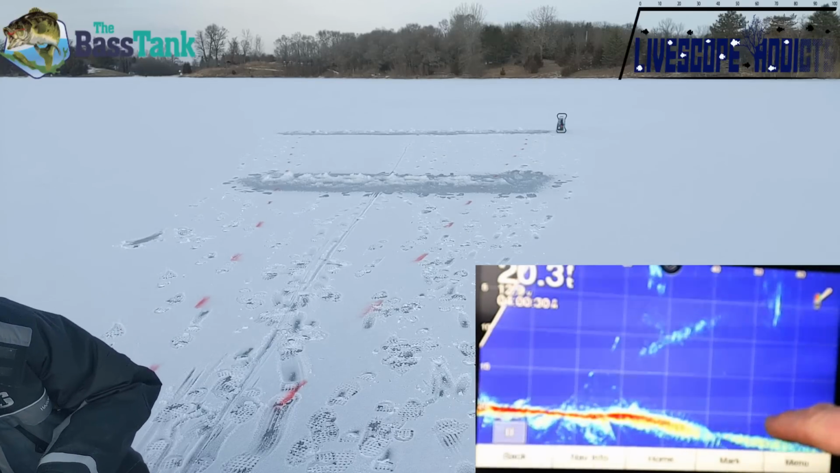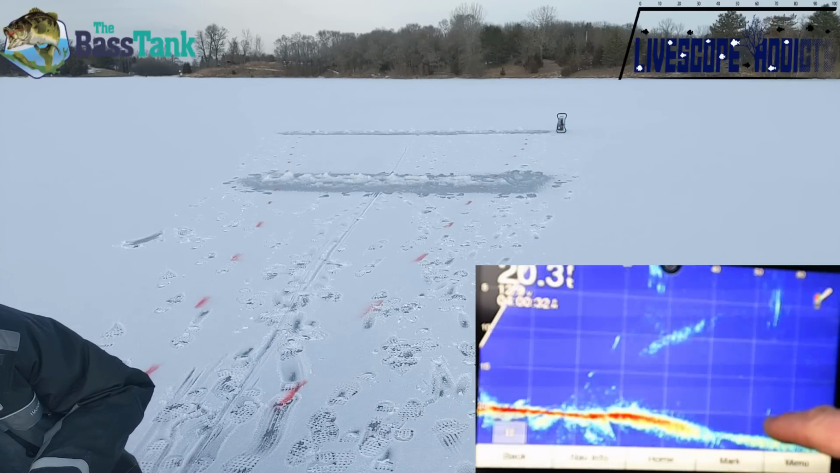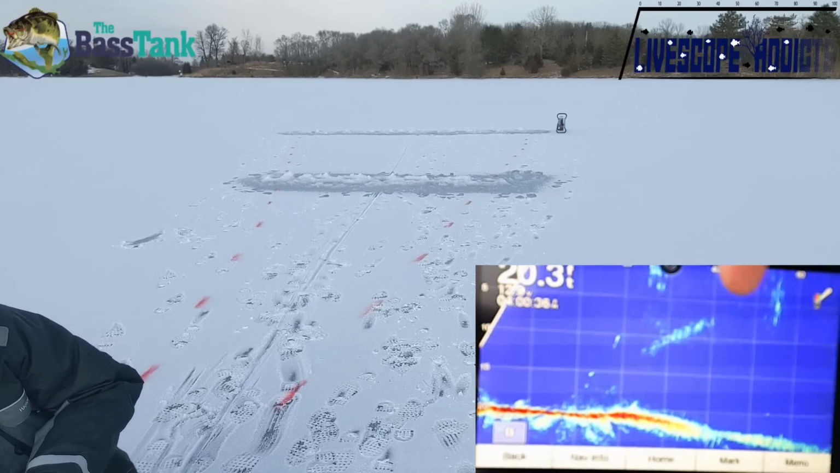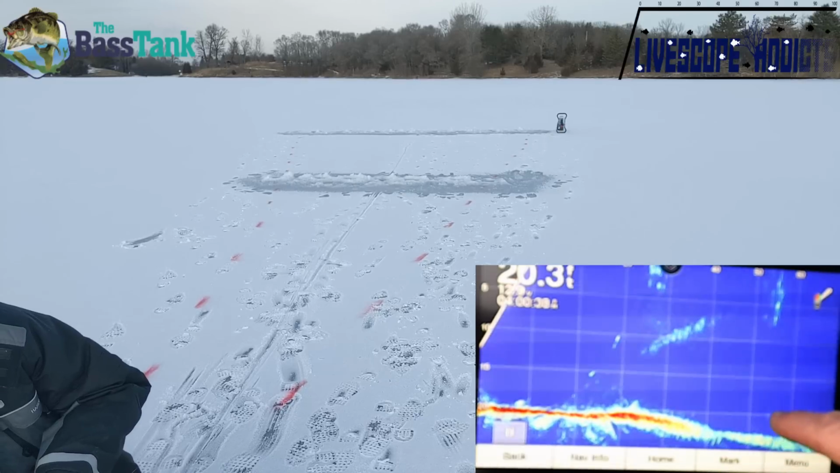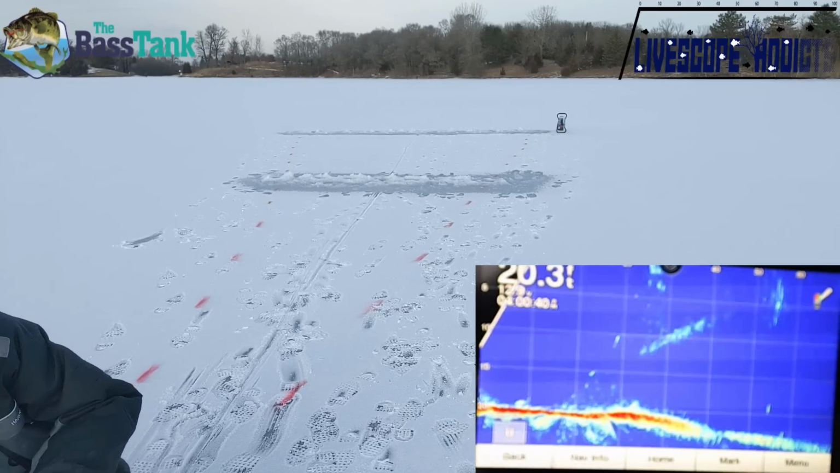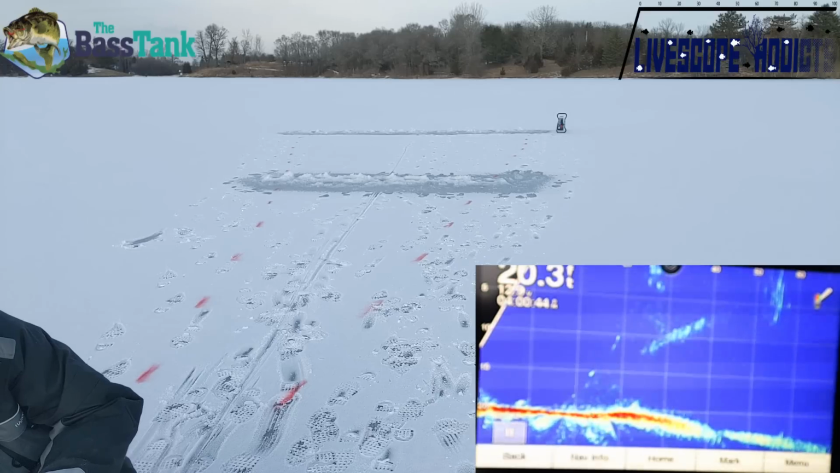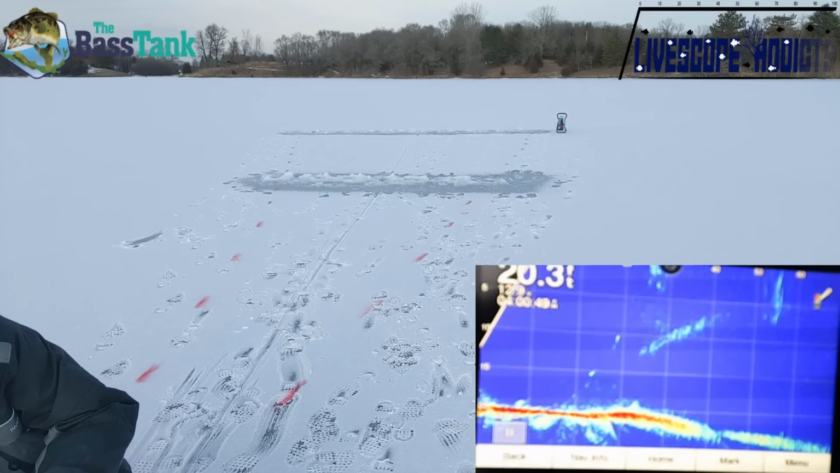So right there you can see that piece of metal flickering in there. It's spinning because it's got a fatter side and a skinnier side, so it's rotating. But right here you can see it clear as day. That's 9 feet off of center at 50 feet out from the transducer. I'm going to go ahead and drill one wider, and I'm going to see how far we can go.